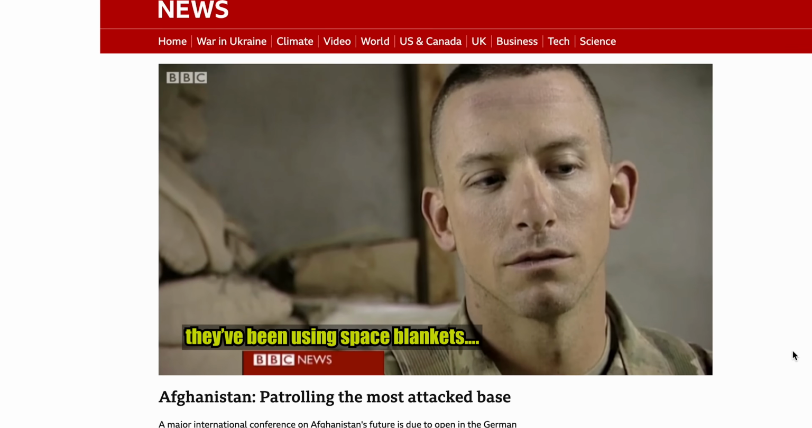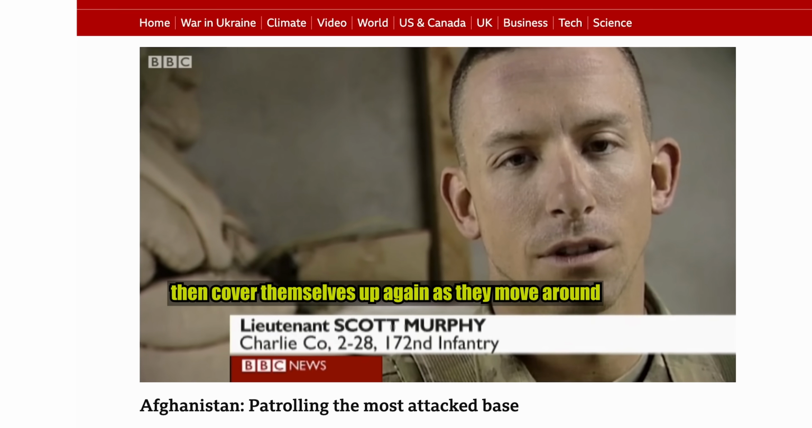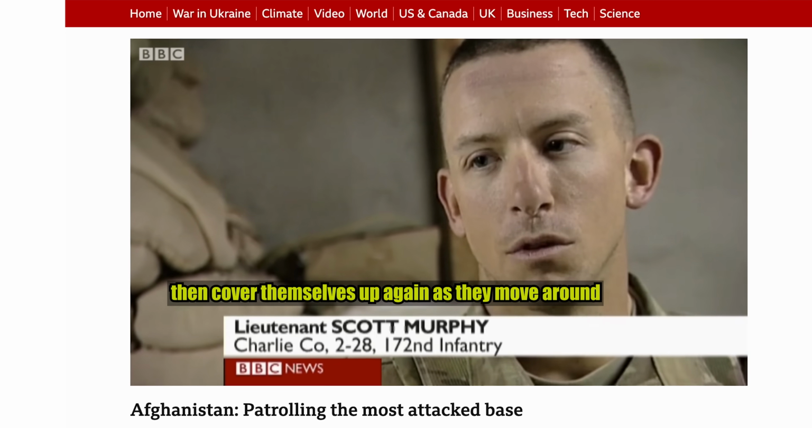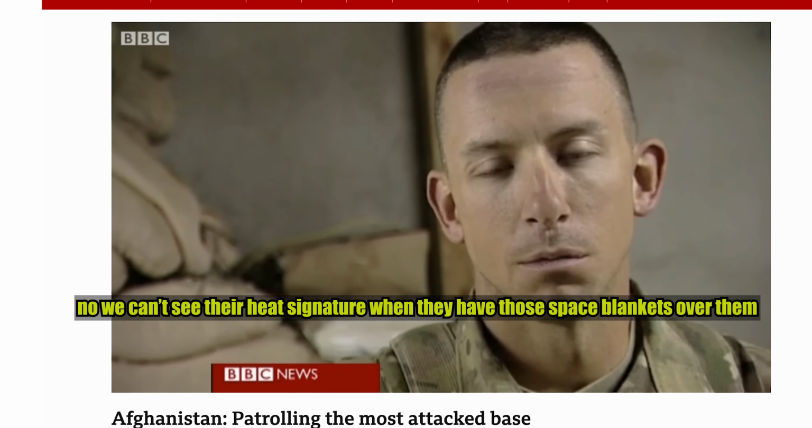They've been using space blankets. Cover themselves up, peek out, then cover themselves up again as they move around. So you can't see the heat signature? No, we can't see the heat signature when they have the space blankets over.